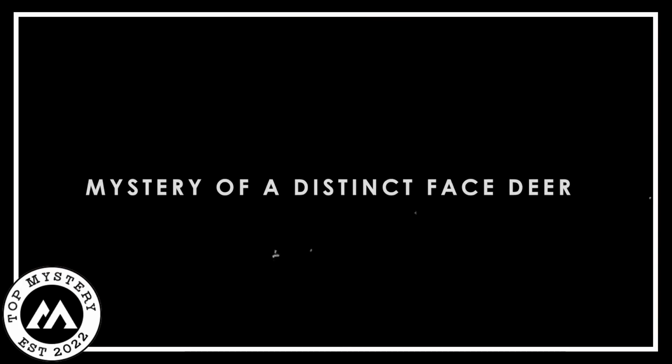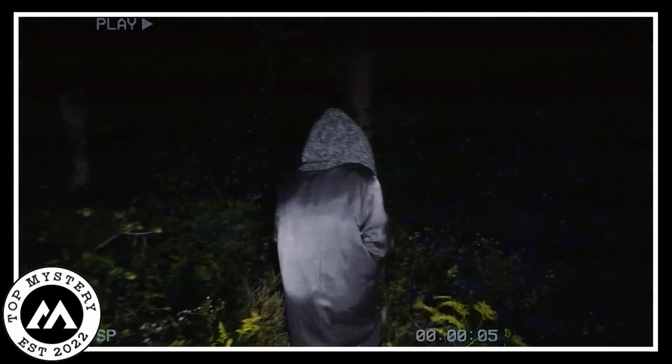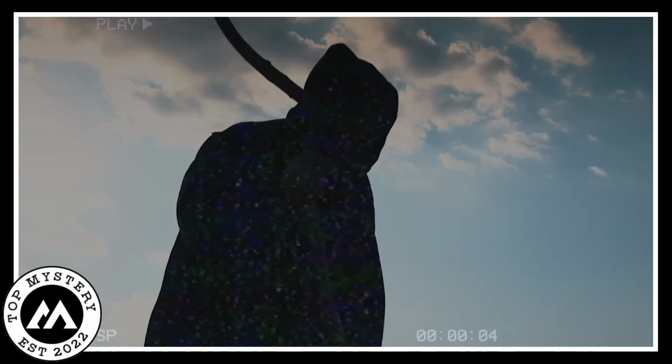Mystery of a distinct face deer. Hesitant about the potential judgment but determined to share their findings, the individuals placed a trail camera in a wooded area known for multiple Jersey Devil sightings. On the first night, the camera captured intriguing images. Speculations arose, questioning whether it could be the legendary Jersey Devil, an inhuman entity, or simply a deer.